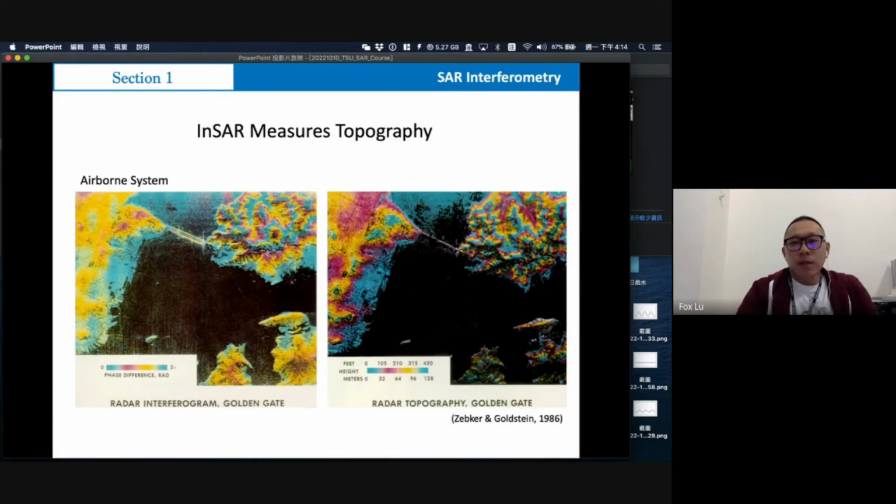The first application of this is called SAR interferometry, also known as InSAR, and it is almost the same meaning. You will first measure the topography, or you will say the elevations. This is a case using airborne SAR.